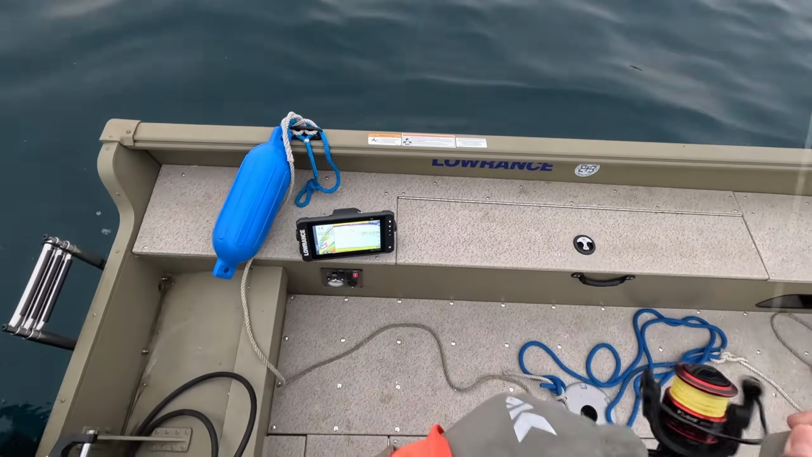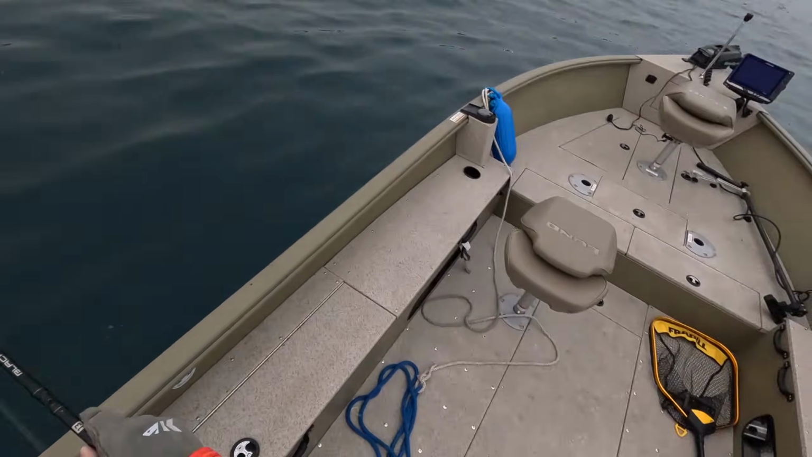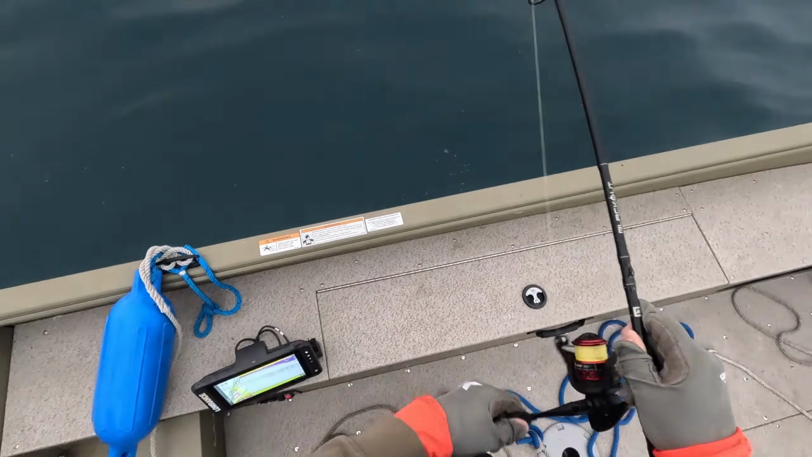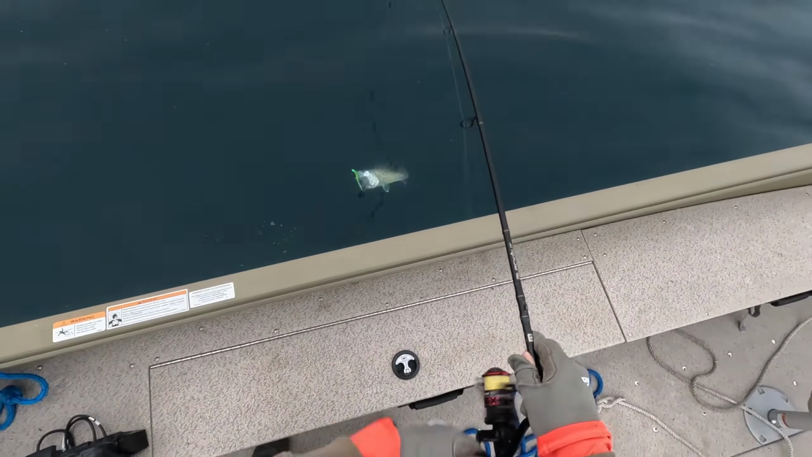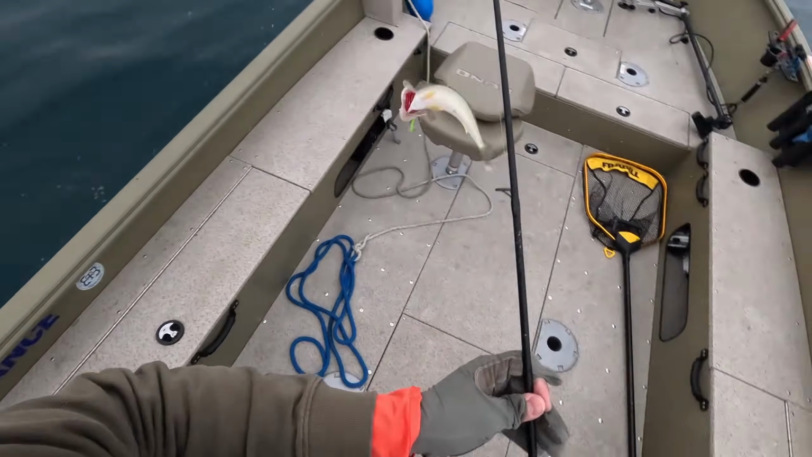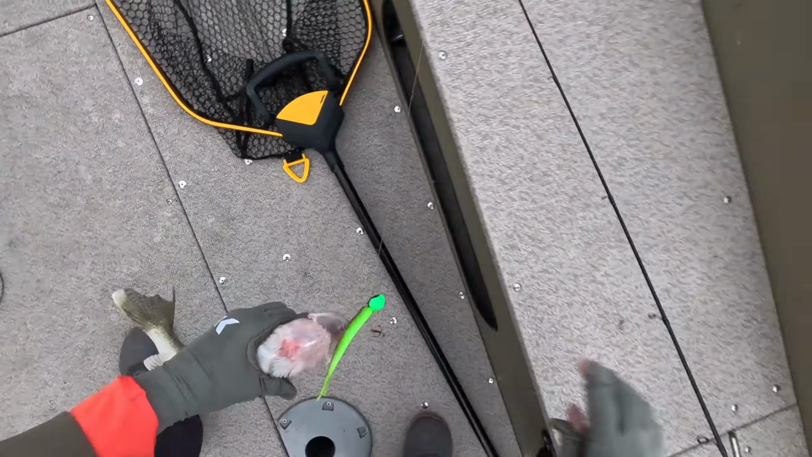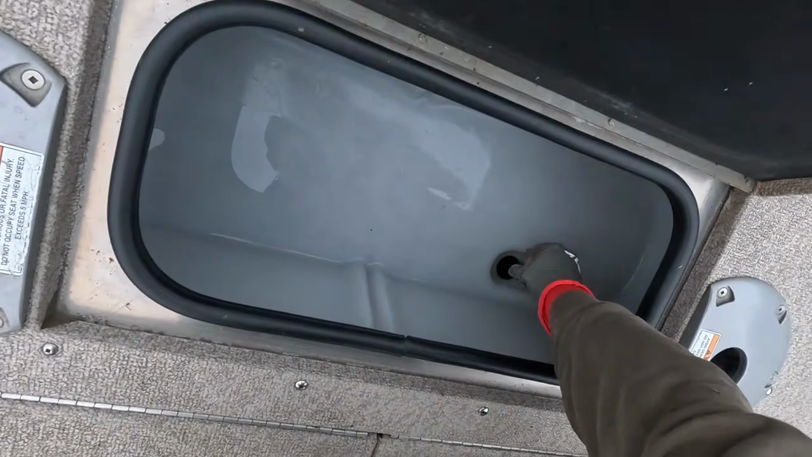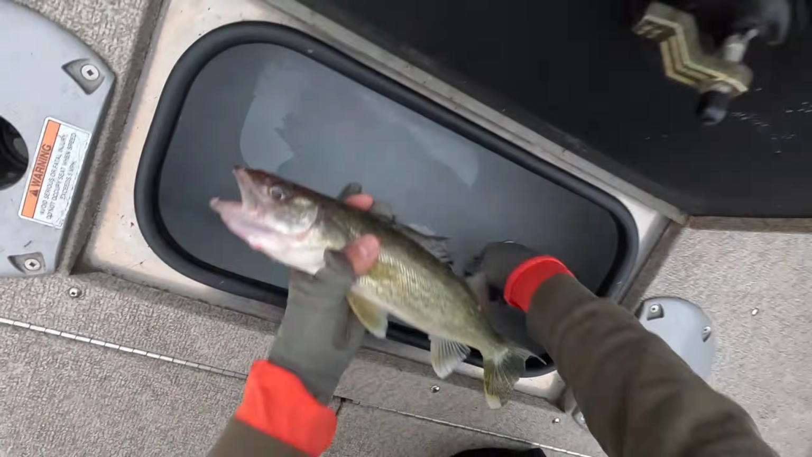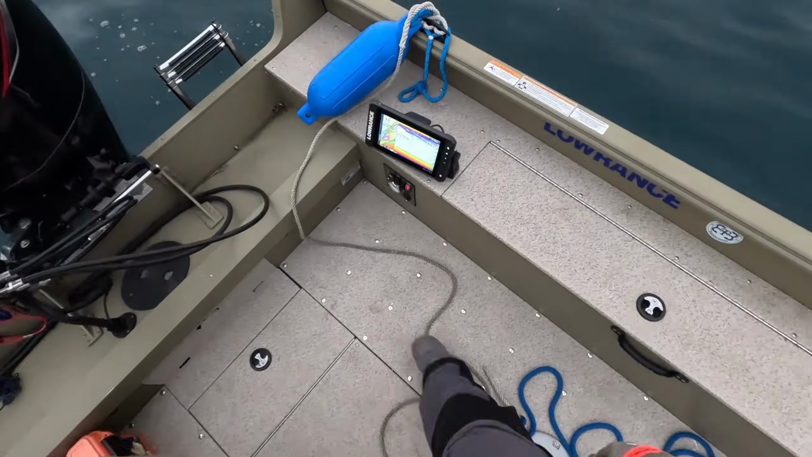There we go. That feels like the right kind, and it is. Beautiful. You know what? We're gonna bring some of these home today. Very nice. We're gonna bring some of these home since it's the last trip of the season. Nice. Okay, on the board.